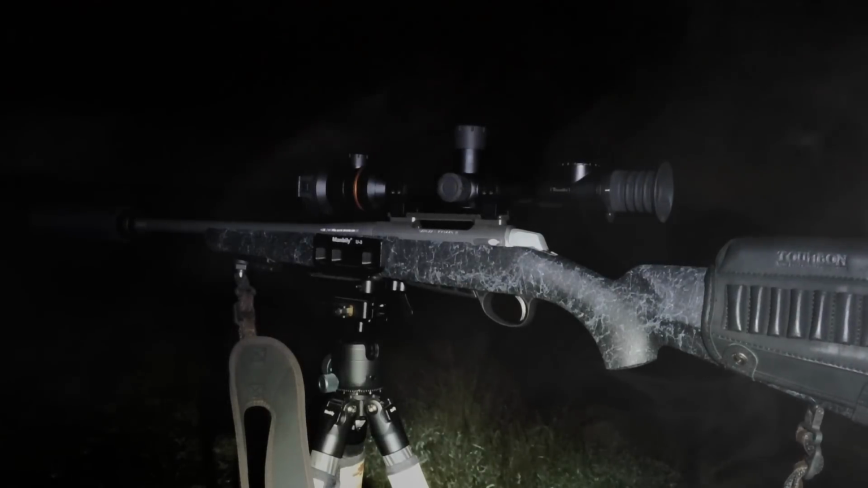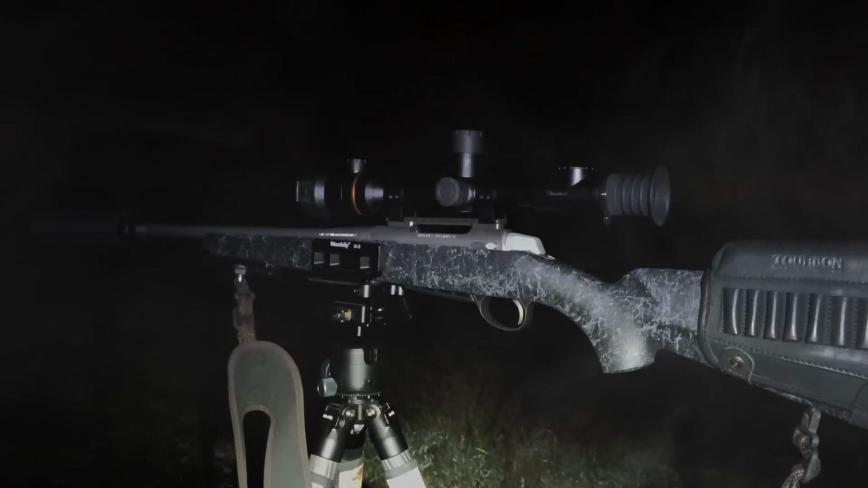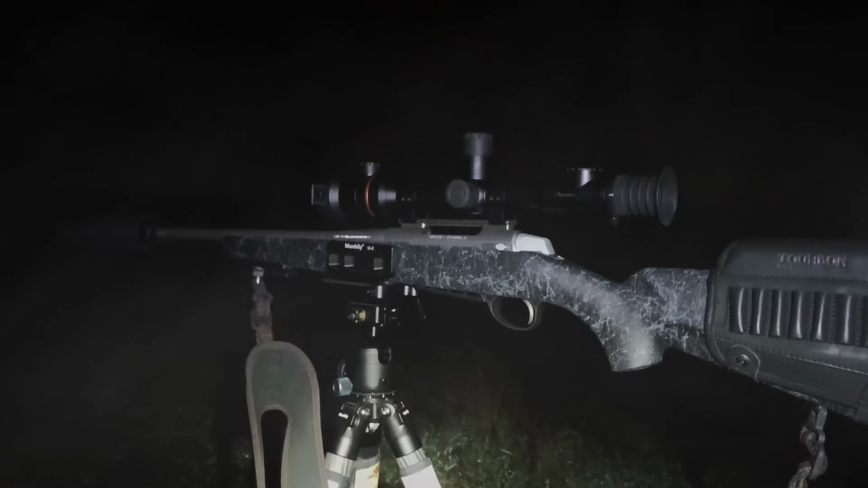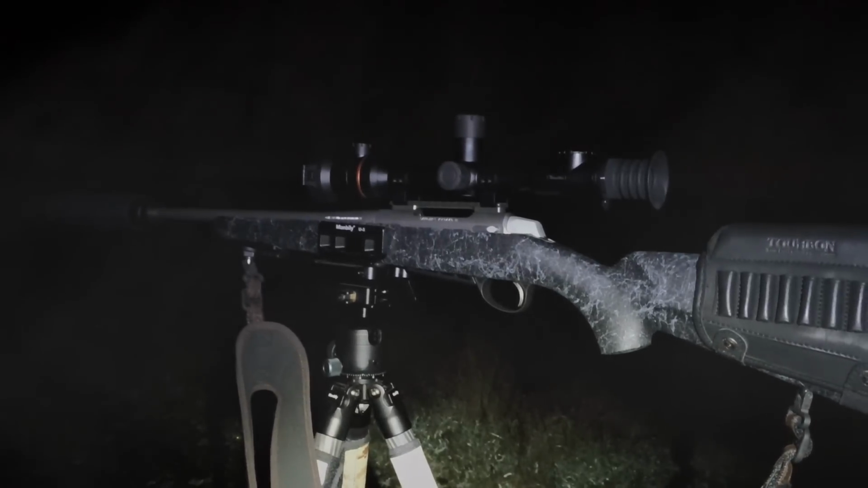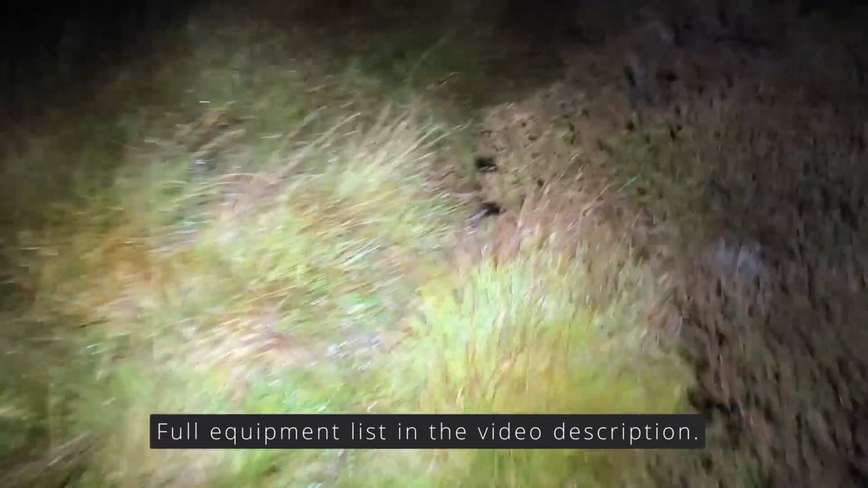So tonight we're using the ThermTec Ares 2, that's a 650L, the one with the laser rangefinder and ballistics calculator, and I'm using the Seiko A7 stainless 243. So let's get up there and see what we can find. We're just making our way up to a really good vantage point, and we should be able to see all the way across the fells, and we're pretty near to the duck pond as well, so we'll see anything coming in there.